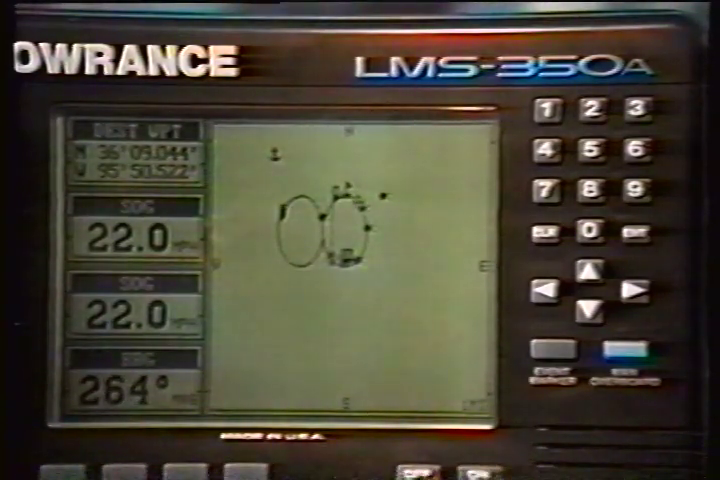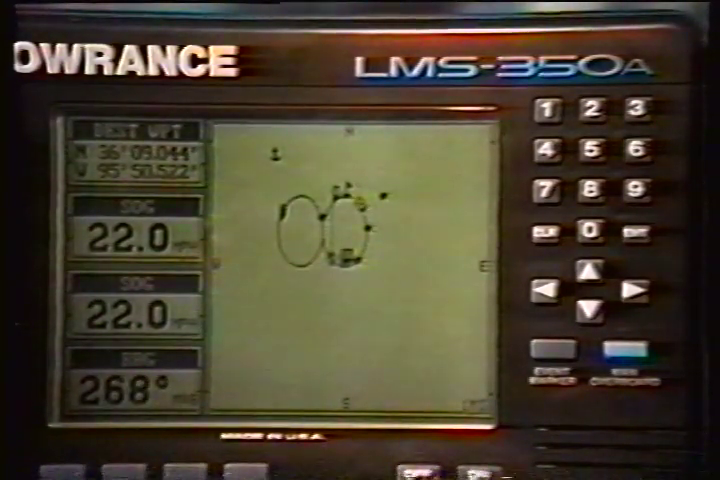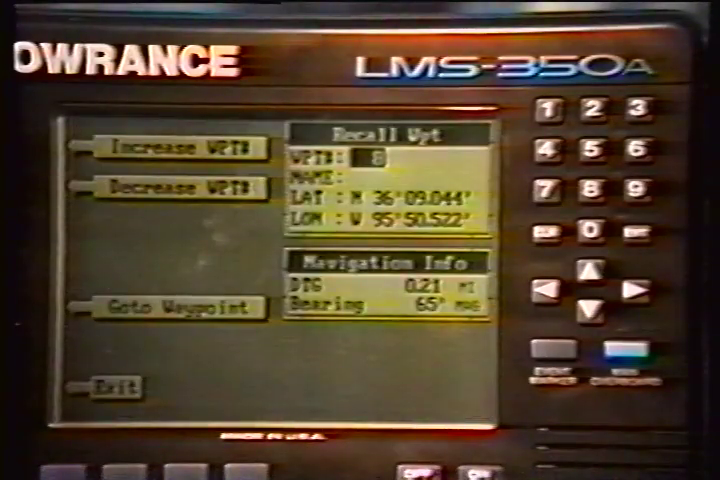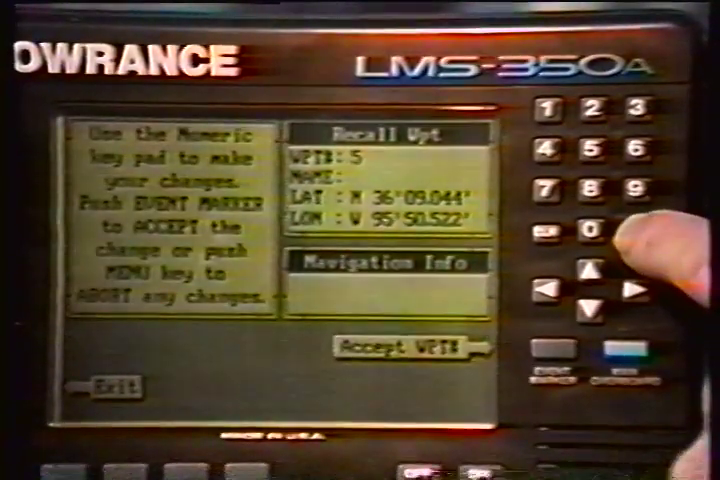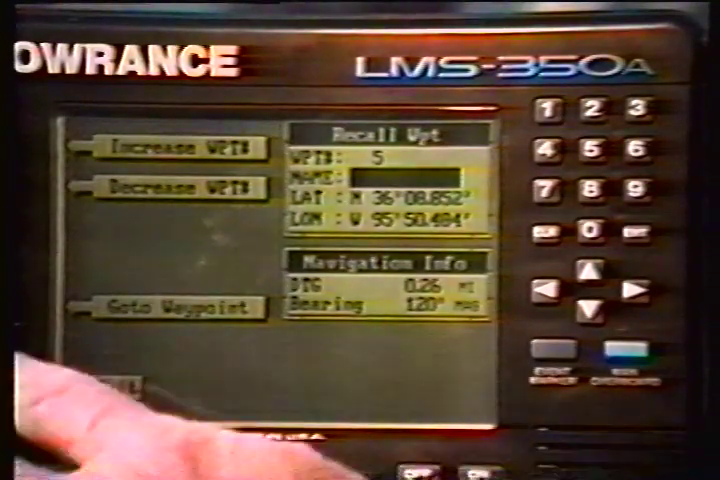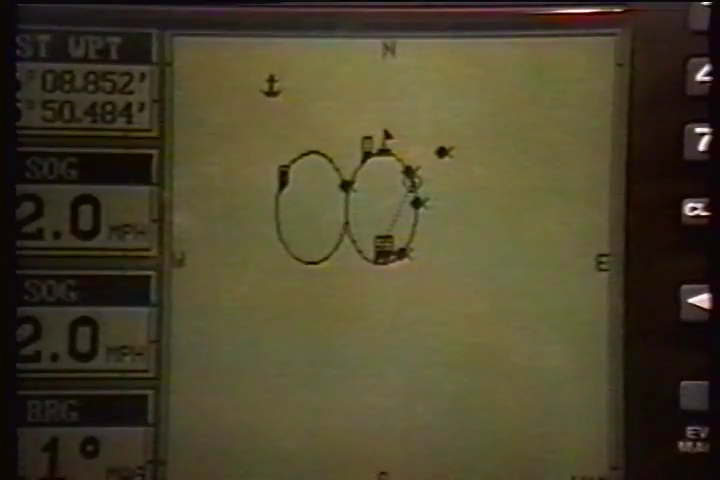Using the plotter with a recalled waypoint or route is an easy way to see the effects of wind and current on your boat. It also simplifies navigation. To use the plotter in this manner, first recall a waypoint or start a route. Then press the plotter key. A screen similar to this one appears.